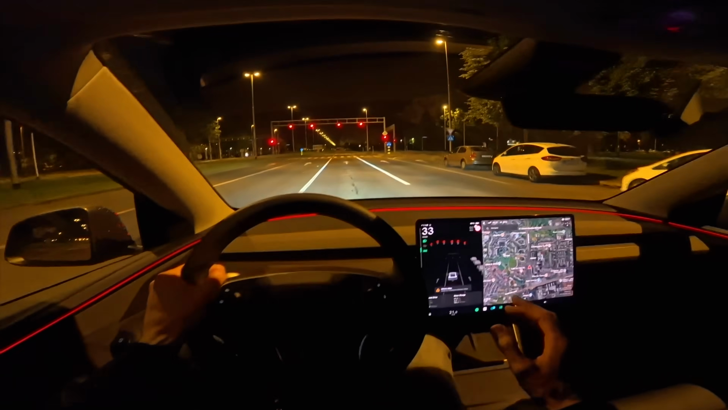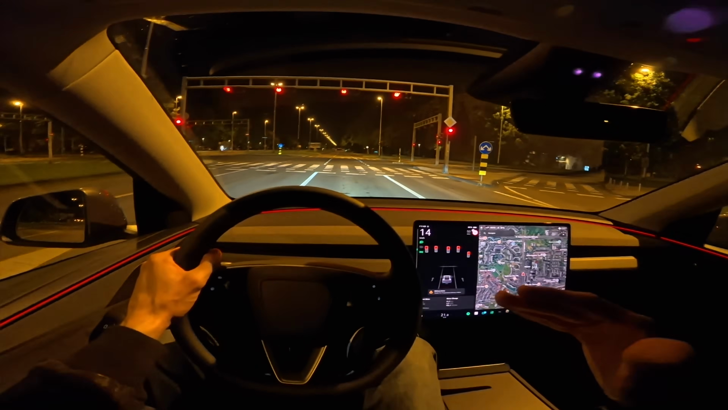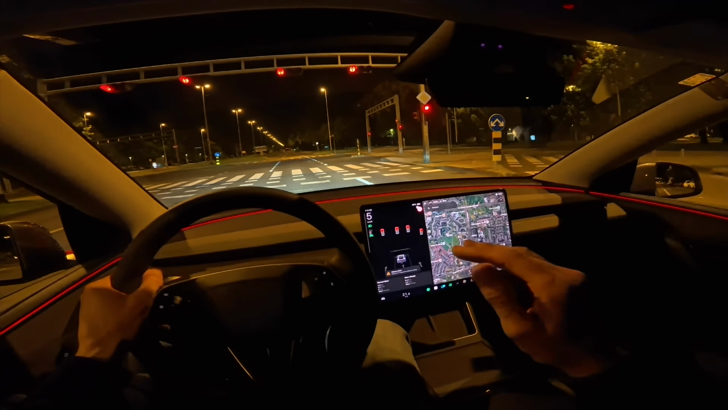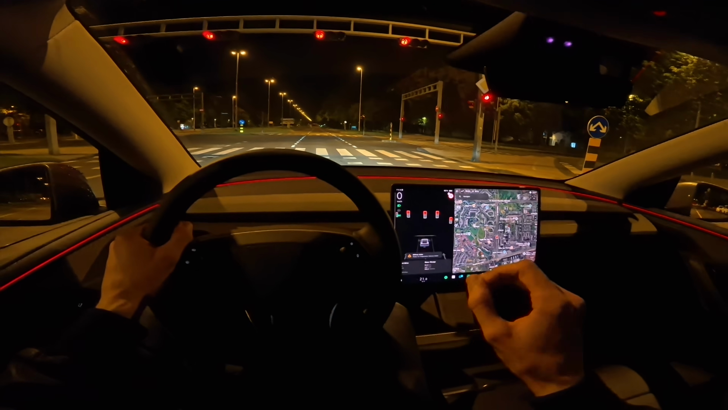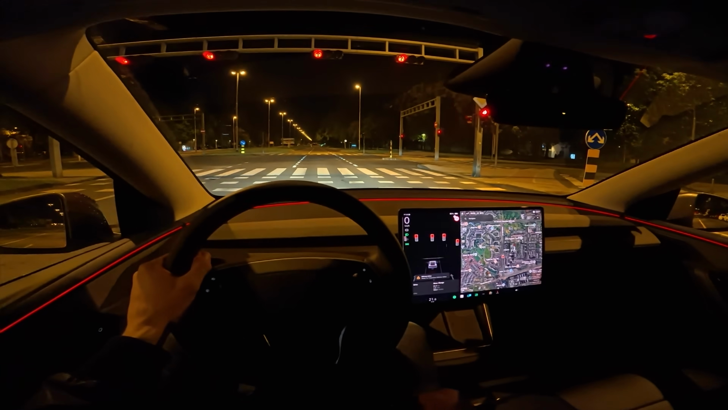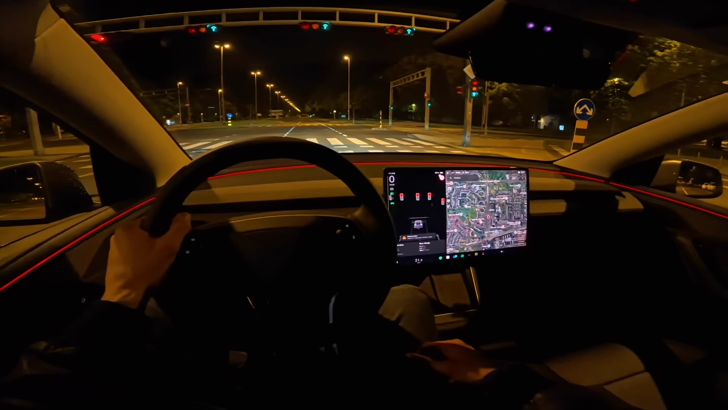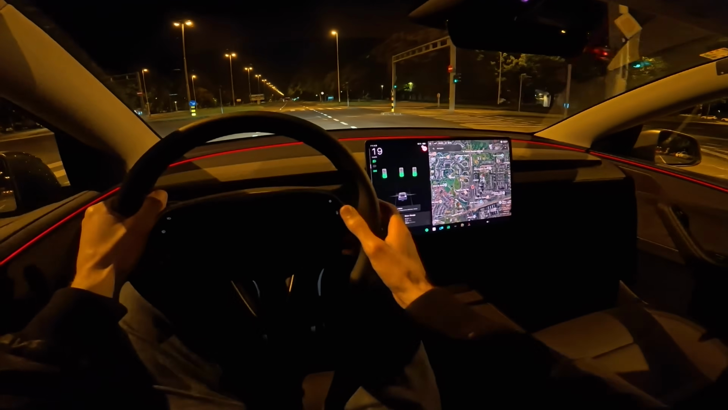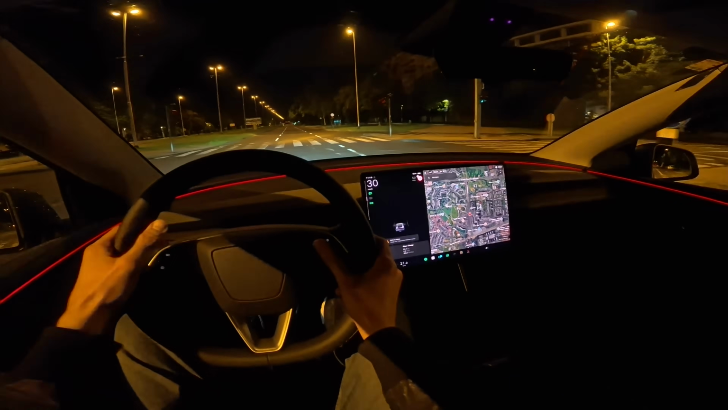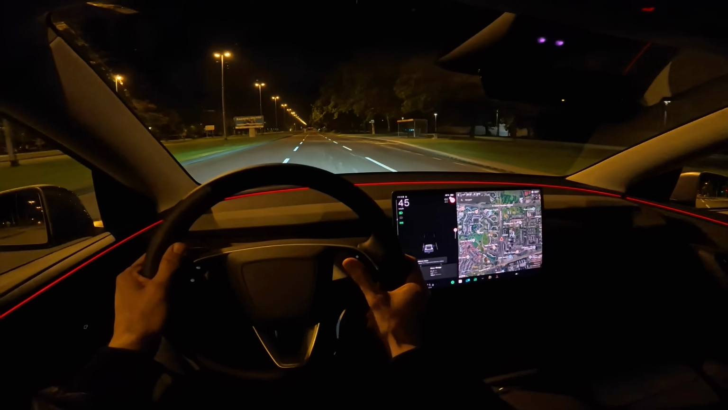Now, if you go for the standard range or the long range, it's much lighter. I haven't driven the Model Y in those variants. I did drive the Model 3, and it's noticeably more comfortable. But I think this one has the best range, and when it comes to range, I just prefer that I can do at least 300 kilometers without stopping.